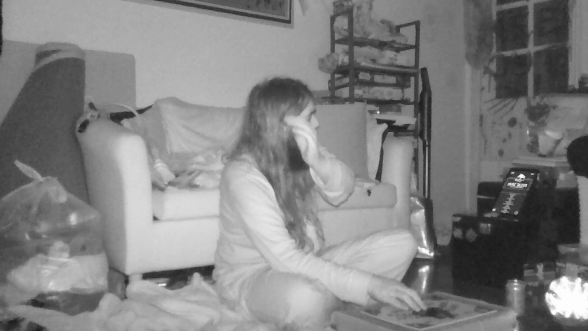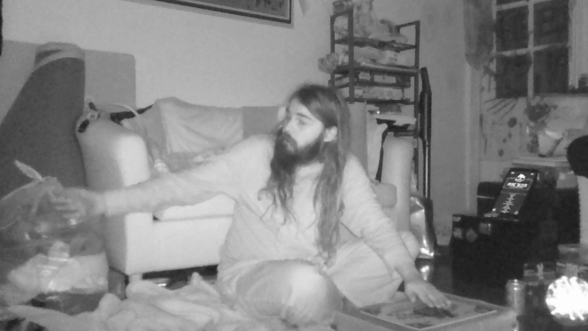I've got one with the two little red lights over there. You can whisper into that device. You can also whisper into the device by the door over here.